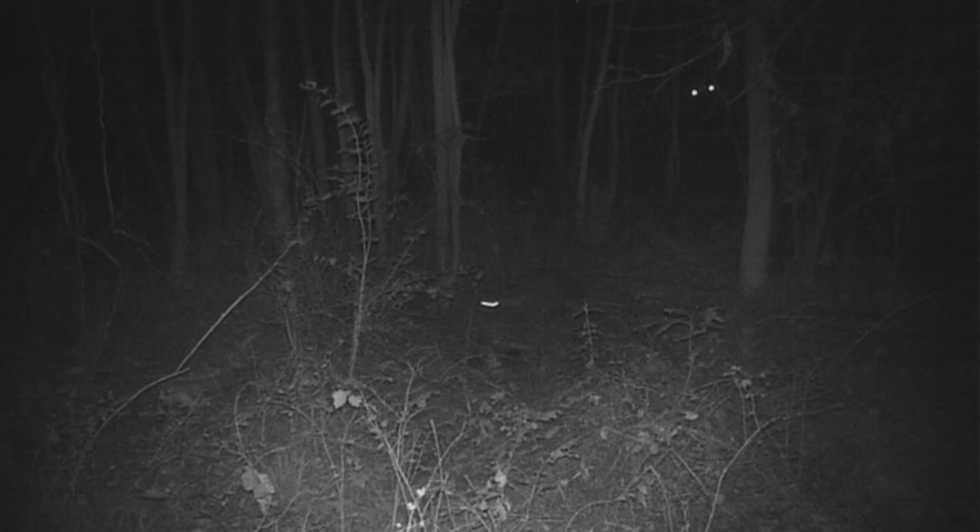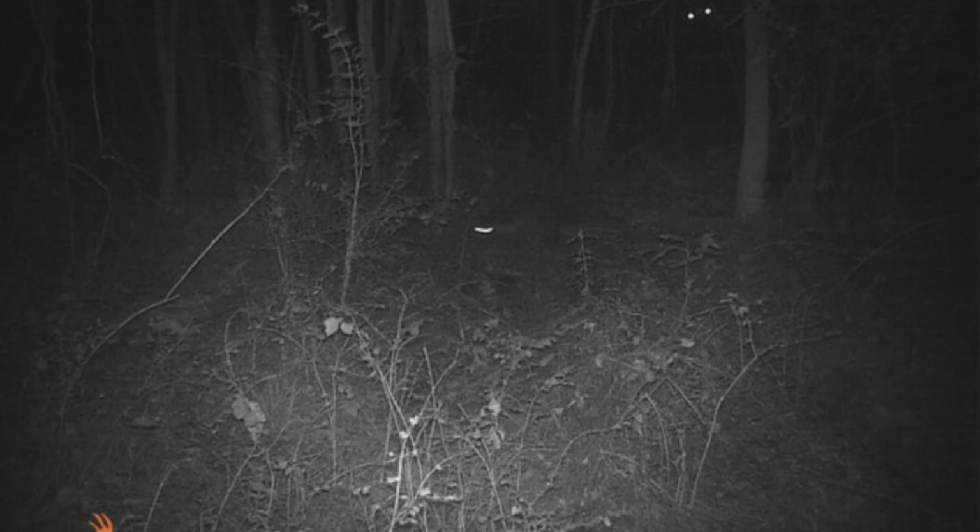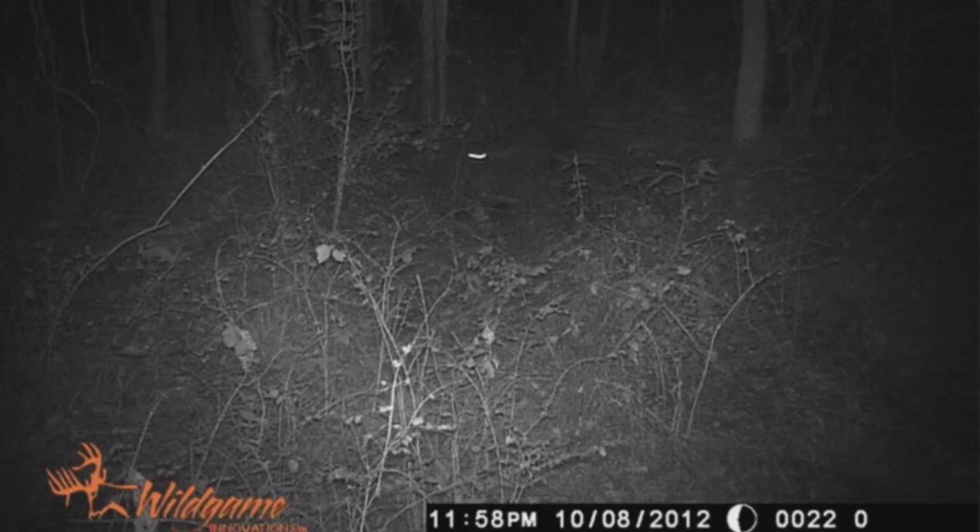This terrifying and unexplainable photo was captured deep in the woods at around midnight. The owner of the camera said they checked out the trail cam and found this photo. They were puzzled by this because what kind of creature could produce an eye shine so tall and wide? This photo was posted to Reddit to see if anyone could make sense of it.